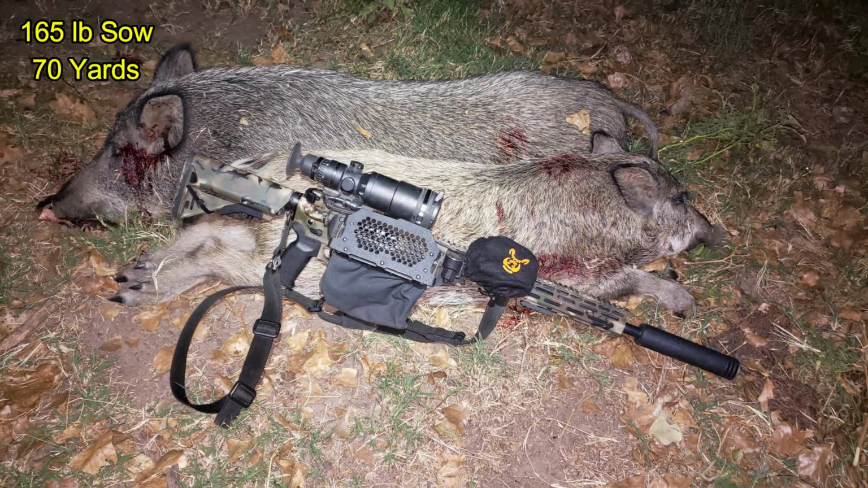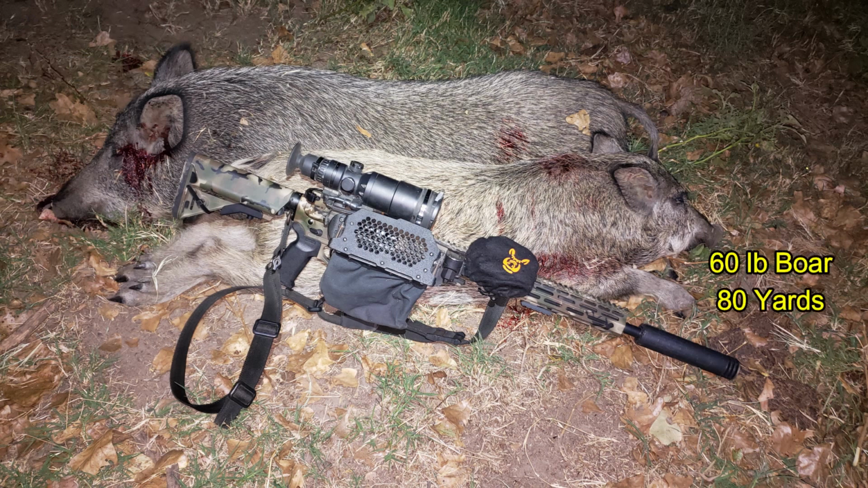So the first hog down was a 165-pound sow at 70 yards, and I think one of her offspring, a 60-pound boar, at 80 yards.